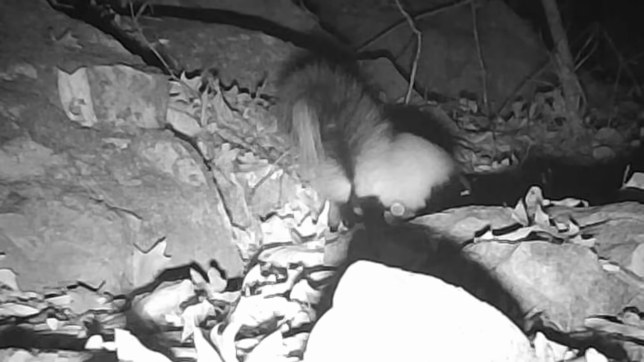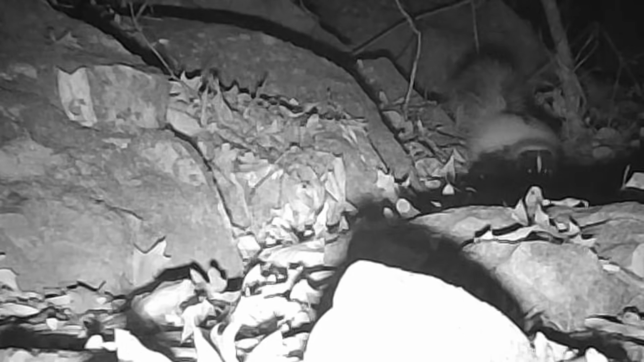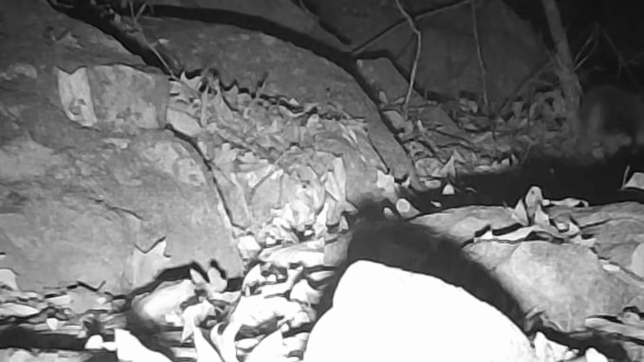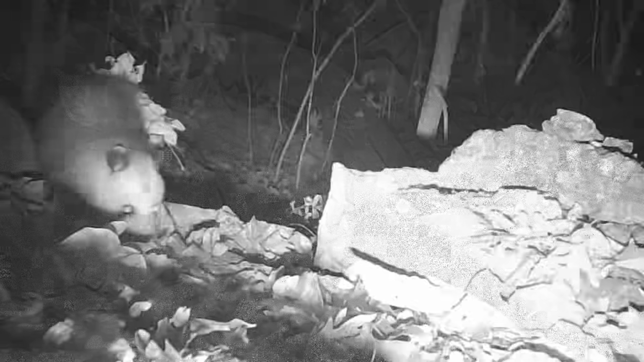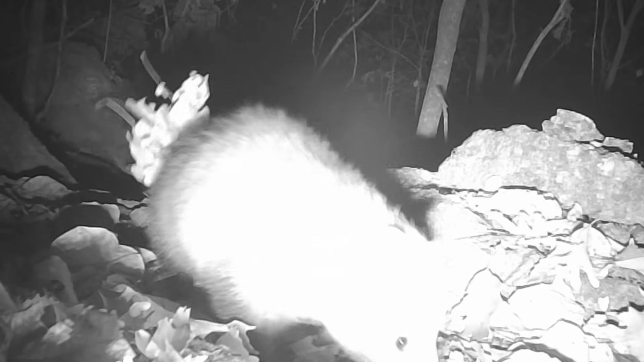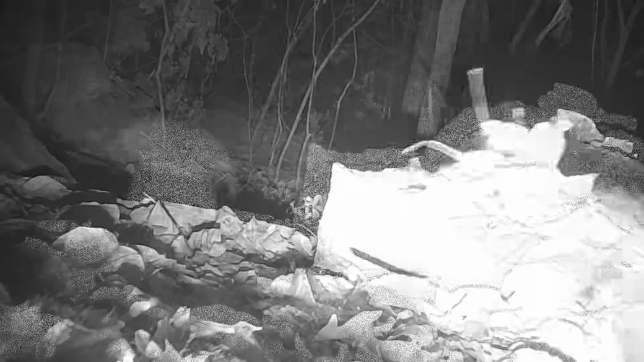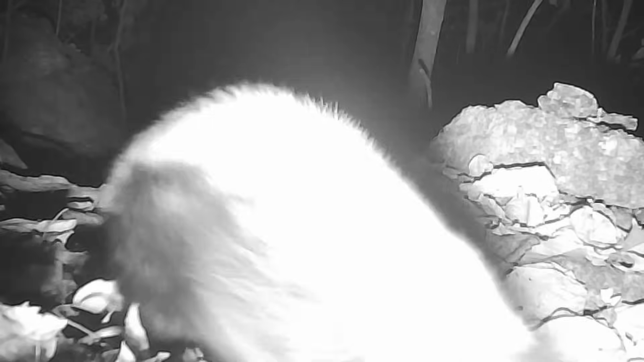There's old Stripe coming up the path. Pretty little skunk, ain't he? And there's old Willie packing them leaves up by the log. Got that tail wrapped around them leaves. There's old Stripe again coming up the log.